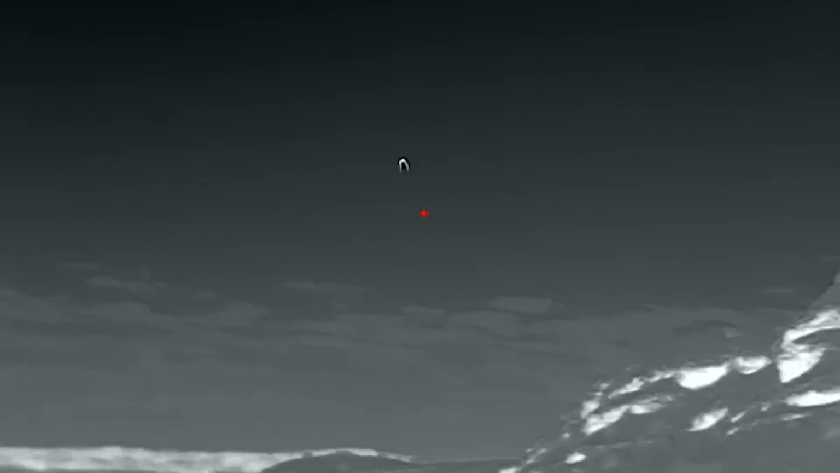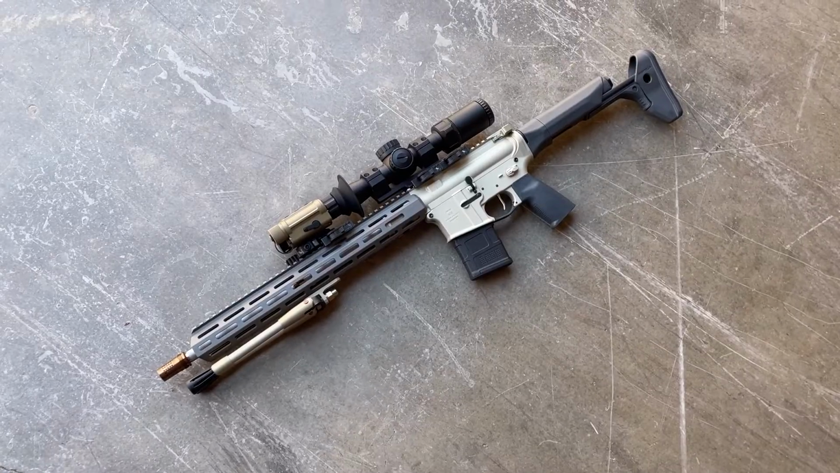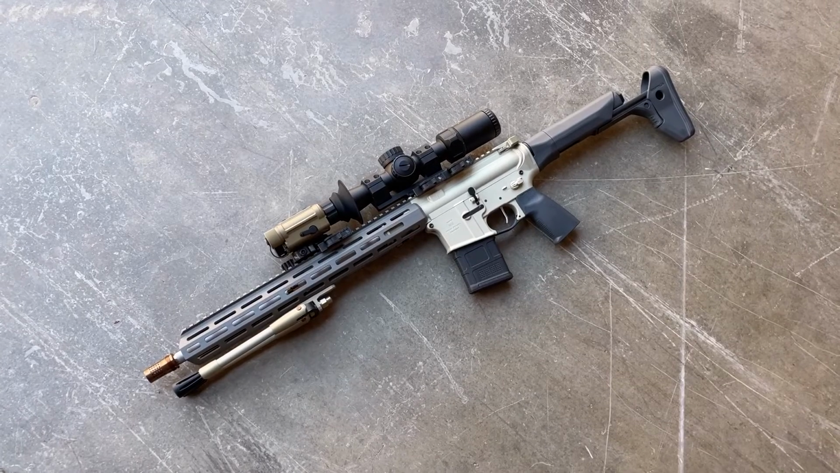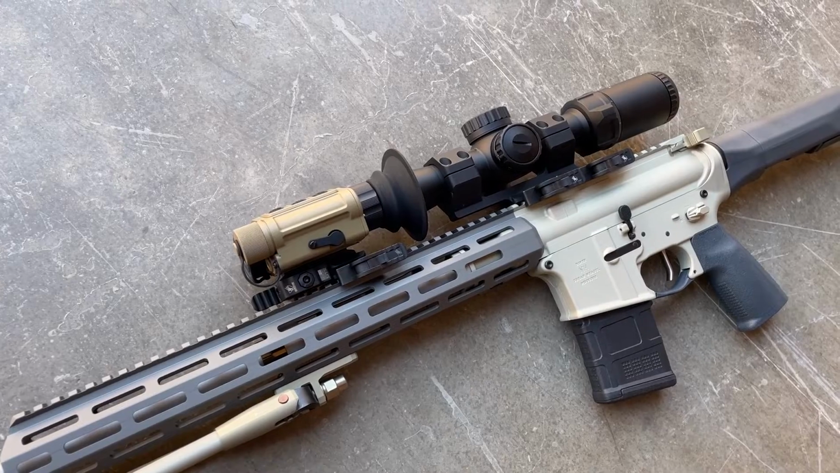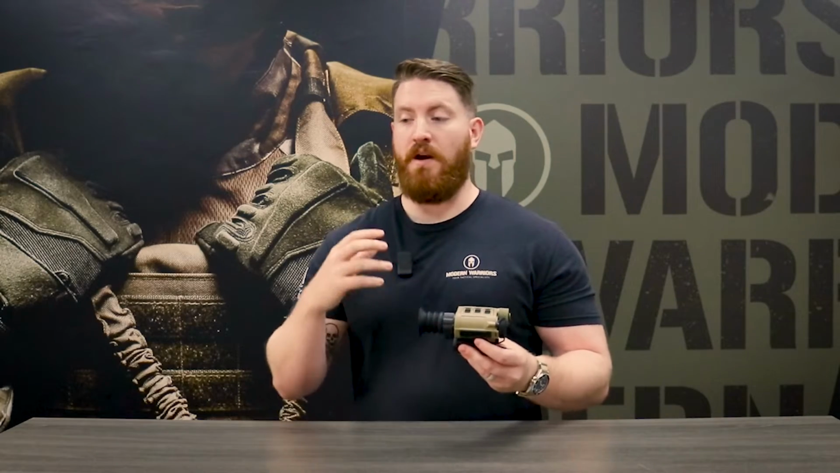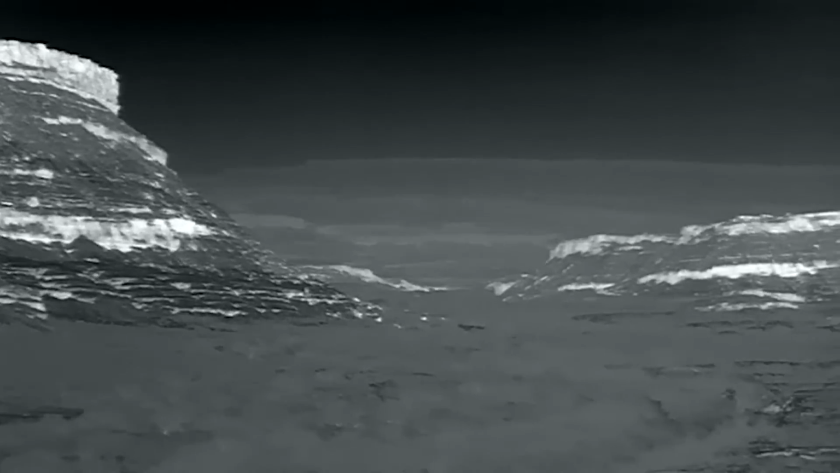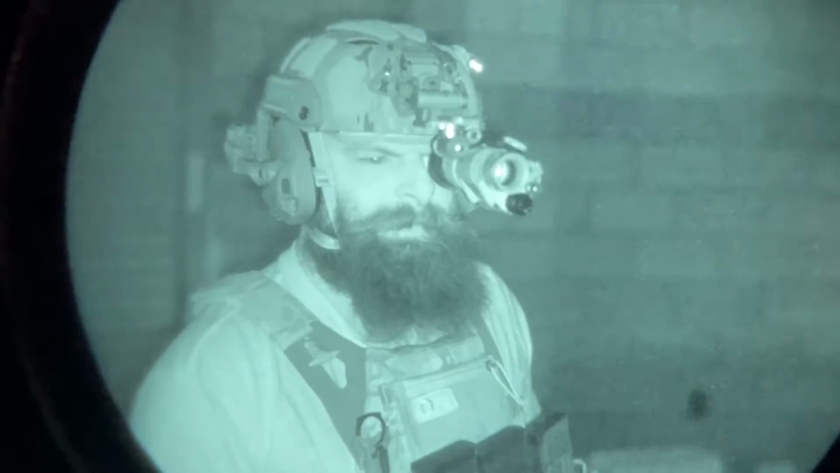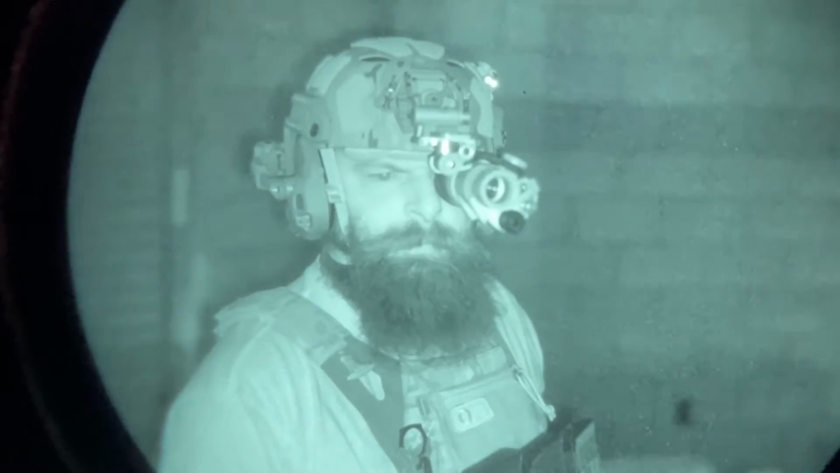Given the fact that the resolution on this particular device is so good, you are able to mount it in front of your existing optic on your rifle and really be able to dial in and see those targets out to 1,300 yards. That's a huge advantage, where a traditional PVS-14 doesn't really offer that level of observation. What I mean by that is, say you have a traditional PVS-14, something that is more of that analog, the thing you're going to see in video games or in Hollywood movies.